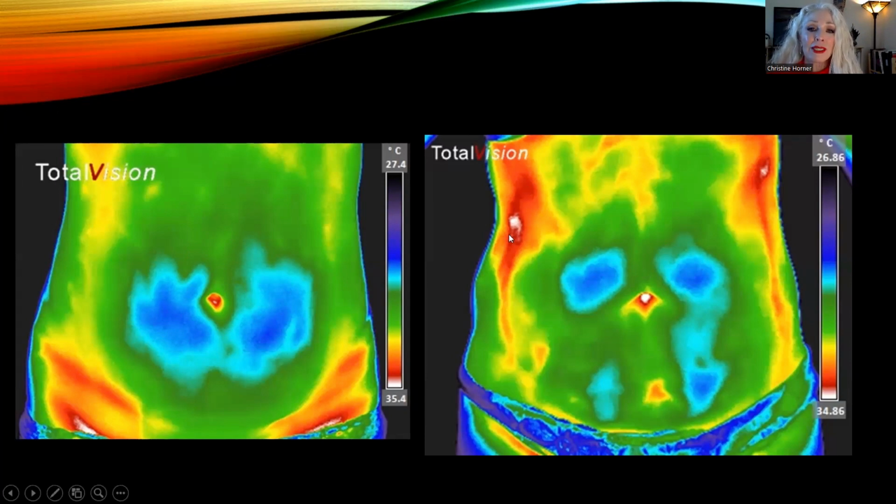We also commonly see these vertical patterns on either side of the abdomen, which we think are dilated lymphatics. So this can tell us that maybe there's some leaky gut going on. Oftentimes we'll find patterns showing digestive issues, and a person may have absolutely no symptoms at all.